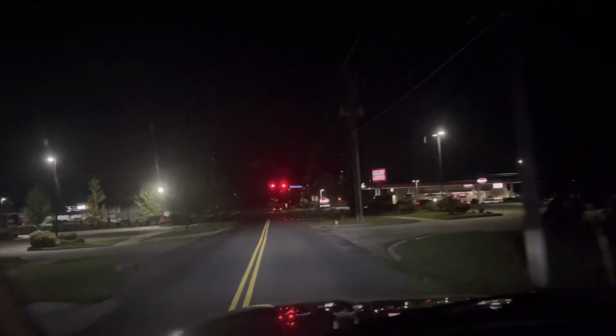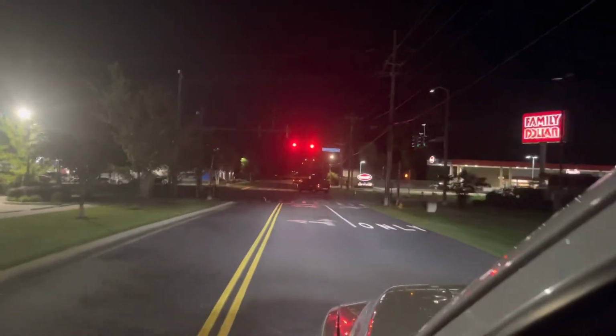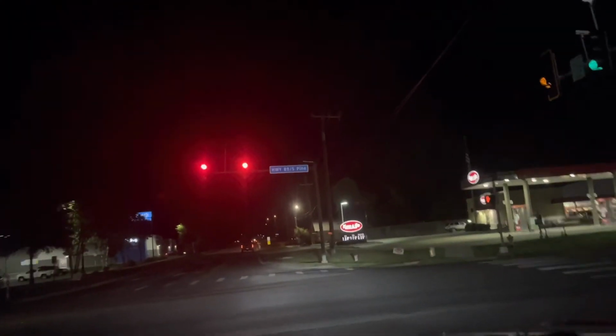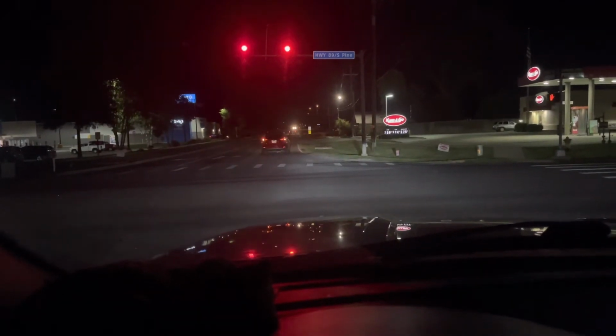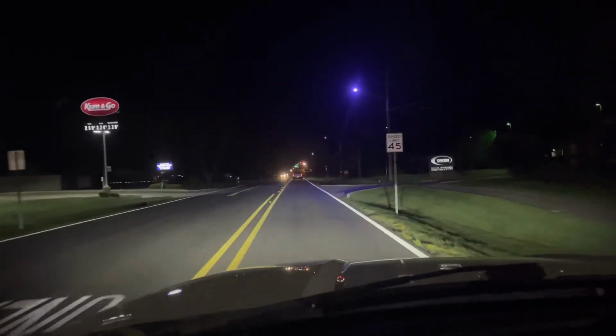Let me see out here. So I guess I do need to be fair on that, because this is the first truck I've had with a tinted windshield. So could be wrong with that. Let's turn the fogs on.